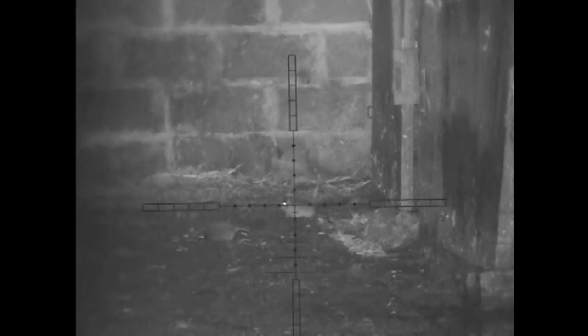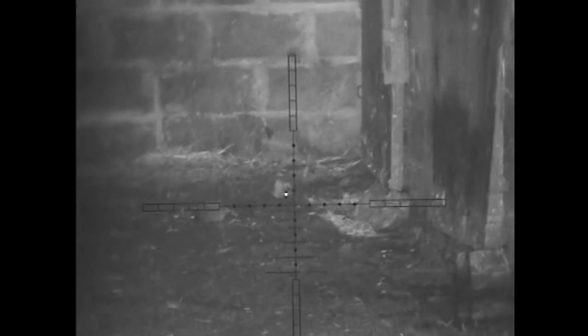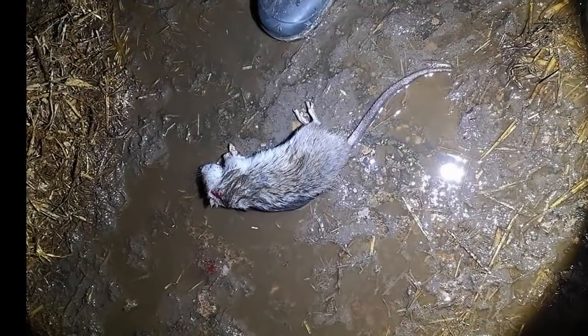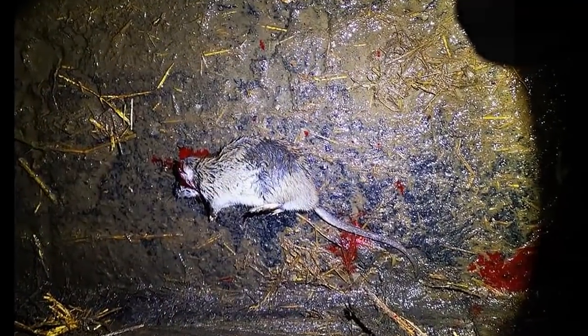Watch this. Absolute perfect accuracy from that P15. You see him jumping about, and then that's him gone, and I take two still shots. There's the first one, there's the second one.